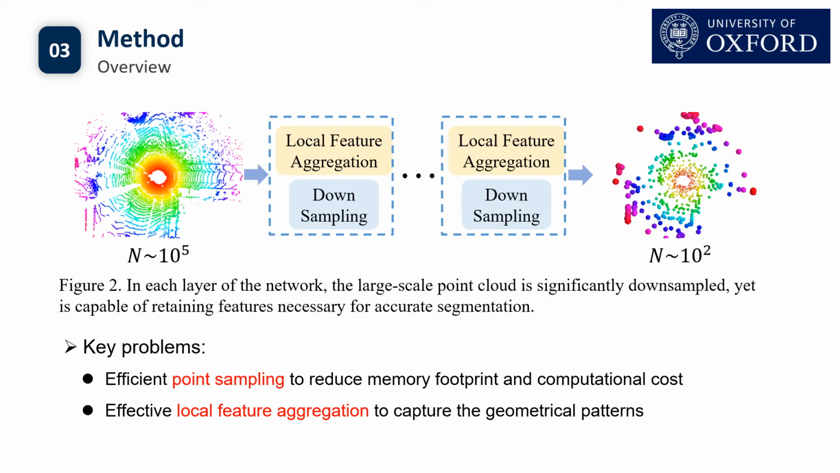To achieve this goal, we propose our RandLA-Net, an efficient and lightweight neural architecture to directly infer per-point semantics for large-scale point clouds. The main idea of our network is shown in this figure. First, given a large-scale point cloud with millions of points spanning up to hundreds of meters, processing it with a deep neural network inevitably requires those points to be progressively and efficiently downsampled in each neural layer, without losing the useful point features. Therefore, we identify the key problems for efficient large-scale point cloud processing as, first, an efficient point sampling, and second, an effective local feature aggregation operation.